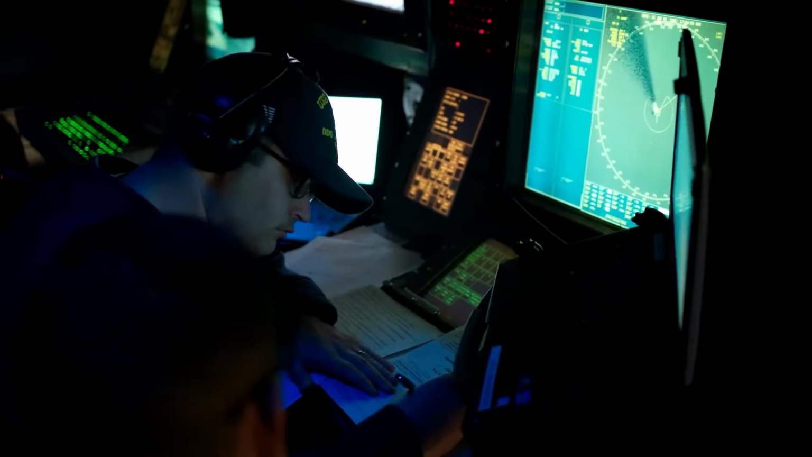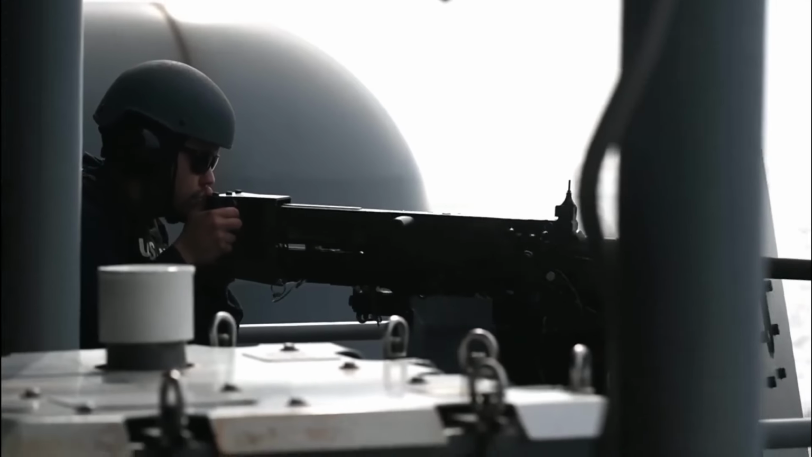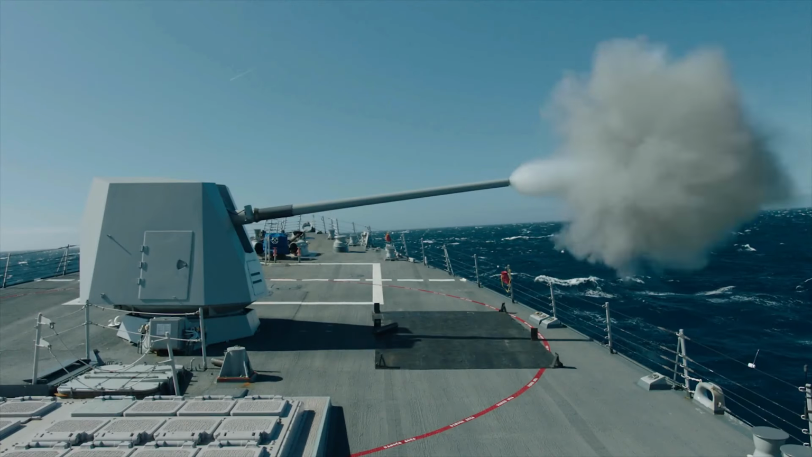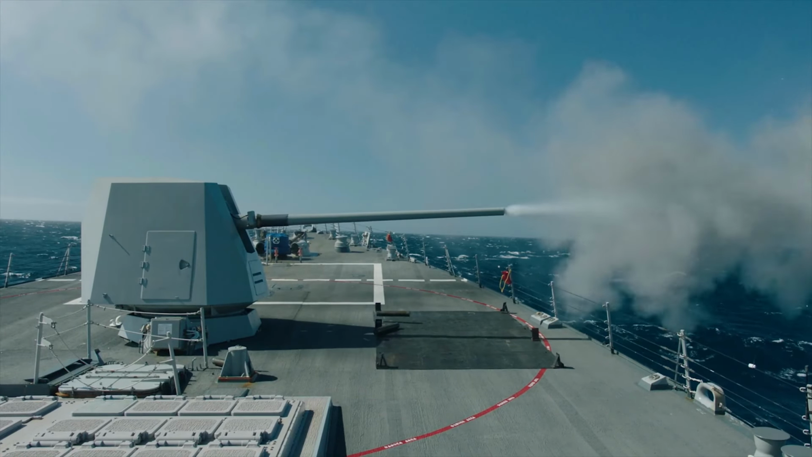Hail vessel. Command you to stop. No response. Just panic. Warning shots authorized. Tracer rounds skip across waves. Crack, hiss, spark. Most people stop when bullets kiss the ocean. These men do not. Bad decision.